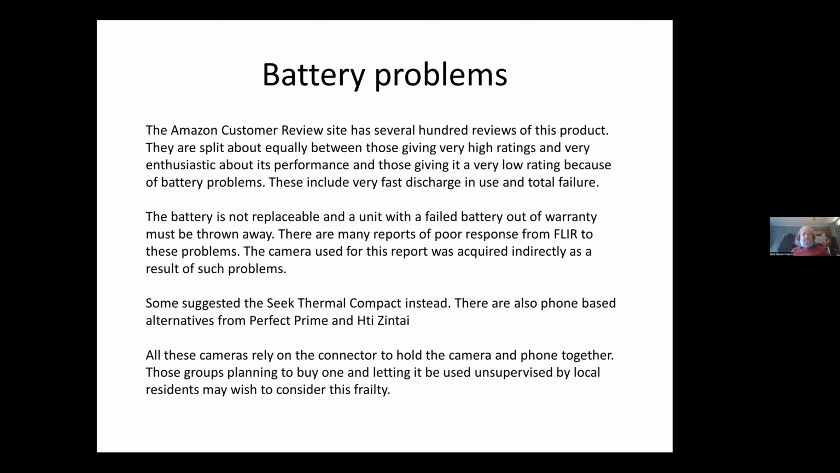I looked at the customer reviews and it has several hundred reviews, and they are split between those that give it a very high rating because they think it does marvelous things for the price, and those who have a low rating because of a battery problem. These include the lifetime of the battery once it's charged being very small, sort of 10 minutes or so in some cases, and sometimes them totally failing. Unfortunately, the battery is not replaceable. If it fails and you haven't got it in warranty, you've got nothing to do but throw it away. So that's £300 or £400 down the drain.